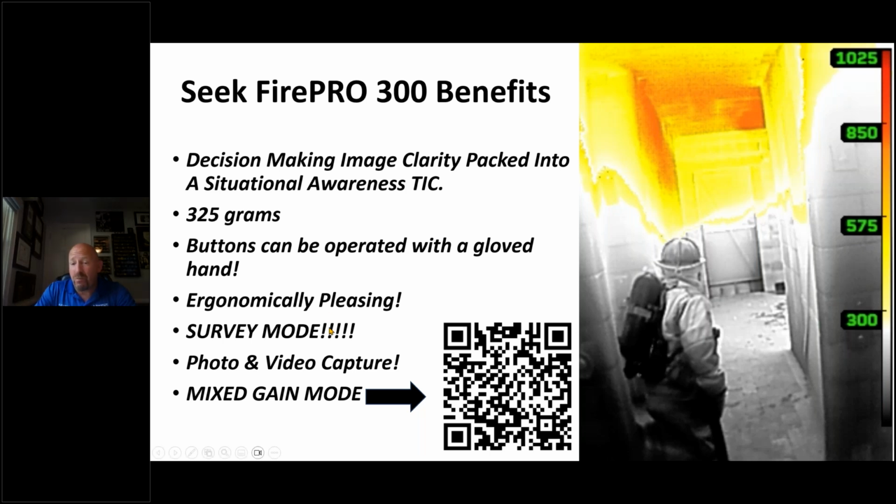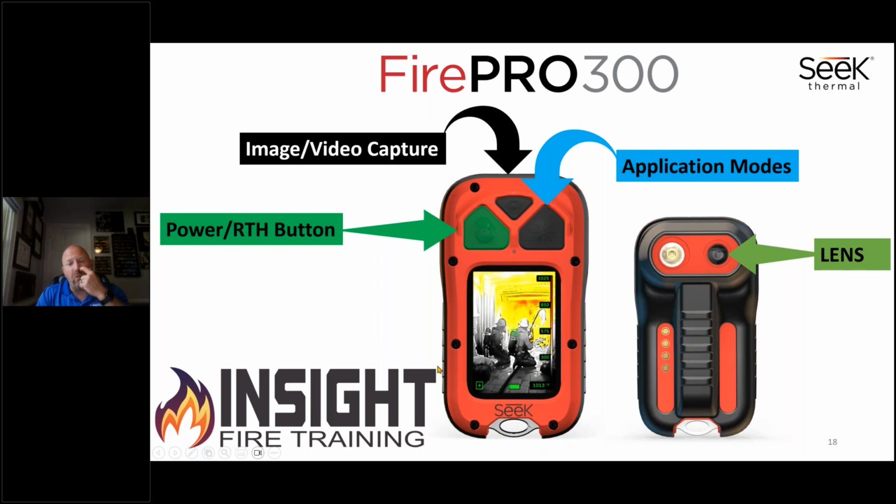When your time is precious, which equates to life or death, you don't need to worry about the icon or whether the color bar changed. You need to worry whether or not the environment changed and how quickly you can assess that, and you can do that. And here's your general overview.